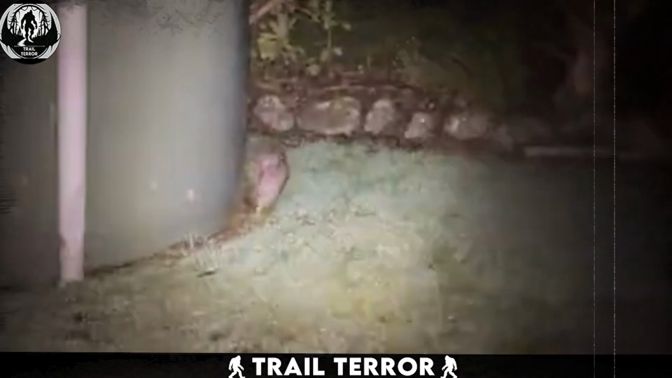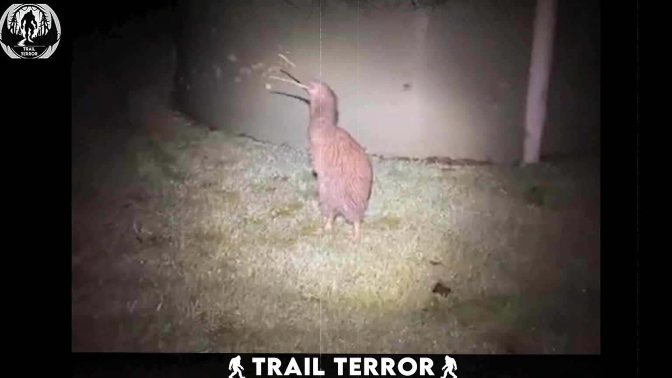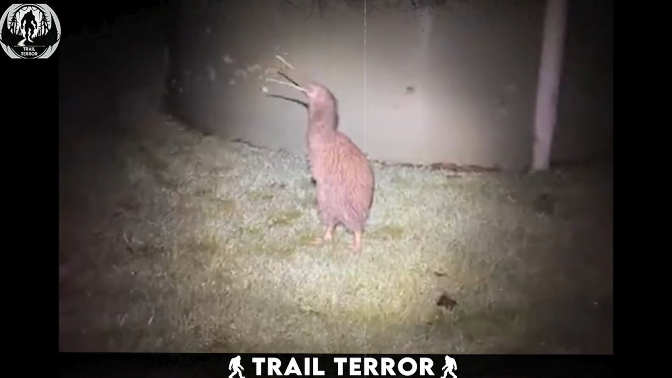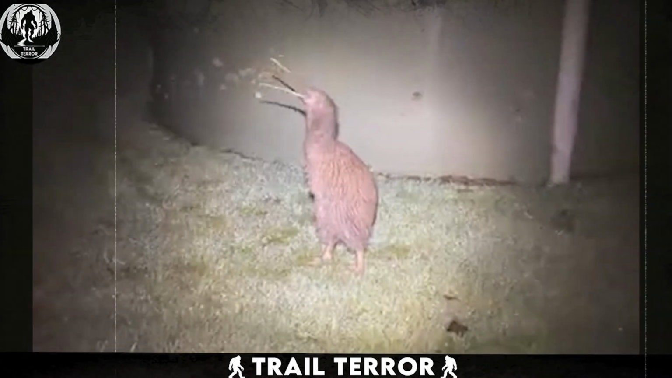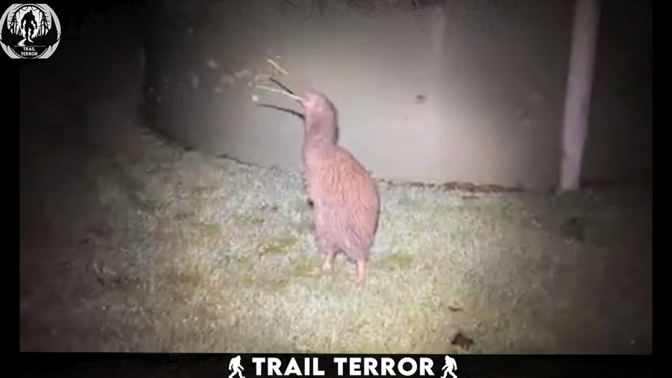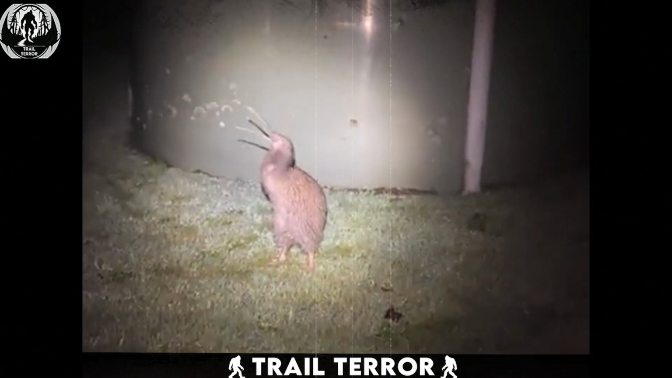In this video, a man films a nocturnal scene in the woods, capturing an unusual encounter. The camera focuses on a peculiar brown bird, distinguished by its notably long beak. The bird's presence, now clear, that is a kiwi, is accentuated by the distinct and somewhat eerie noises it makes, which resonate through the quiet of the night.